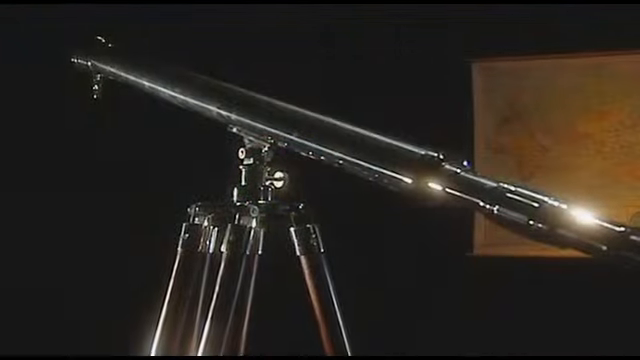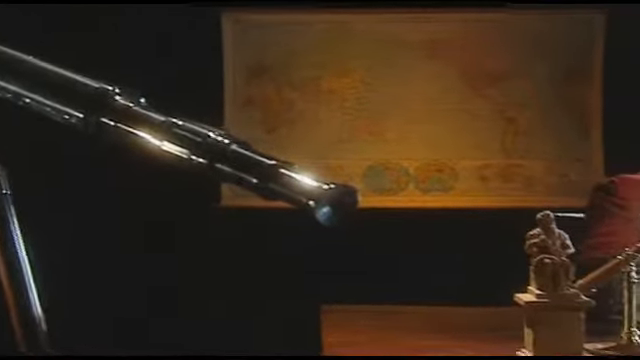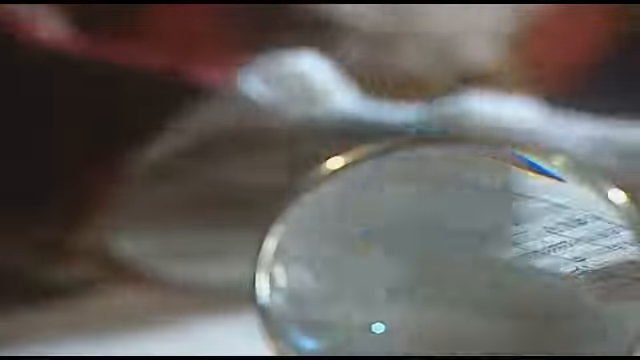When you gaze at the sky, you marvel at its intensity. Who knows how many stars there are? This question has fascinated scientists and philosophers and dreamers throughout the ages. One of them was Sir Frederick William Herschel, born in 1738 in Hanover, Germany.